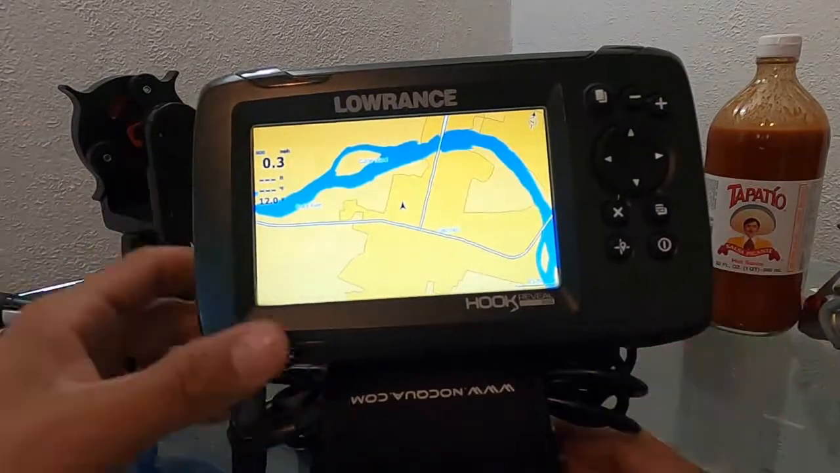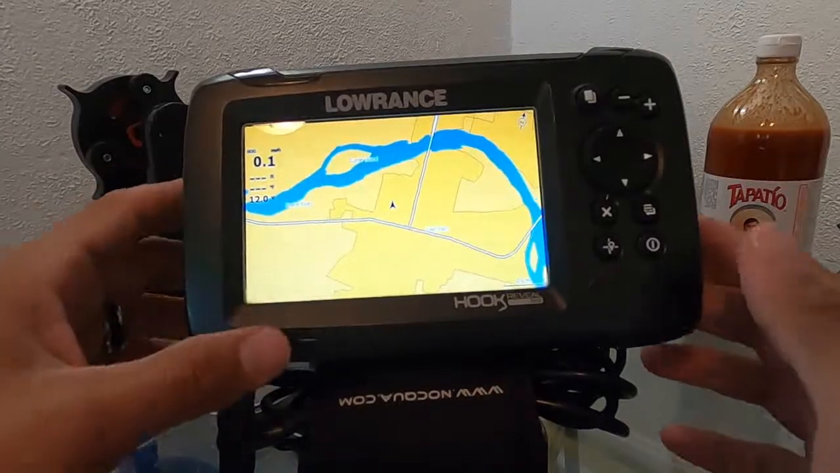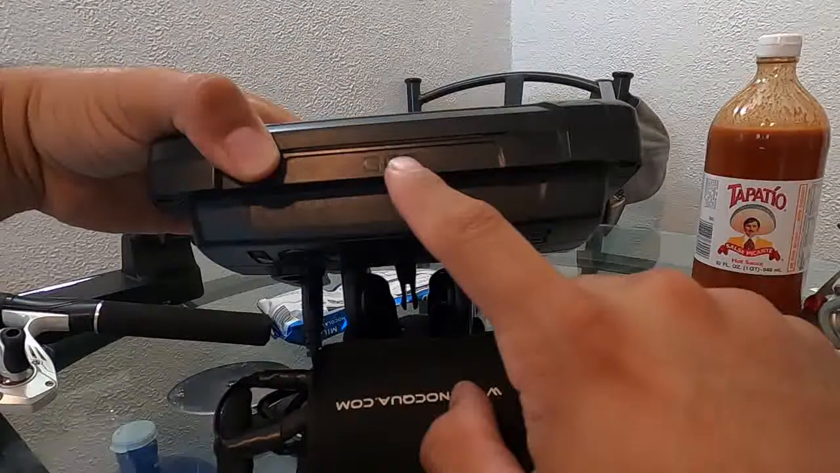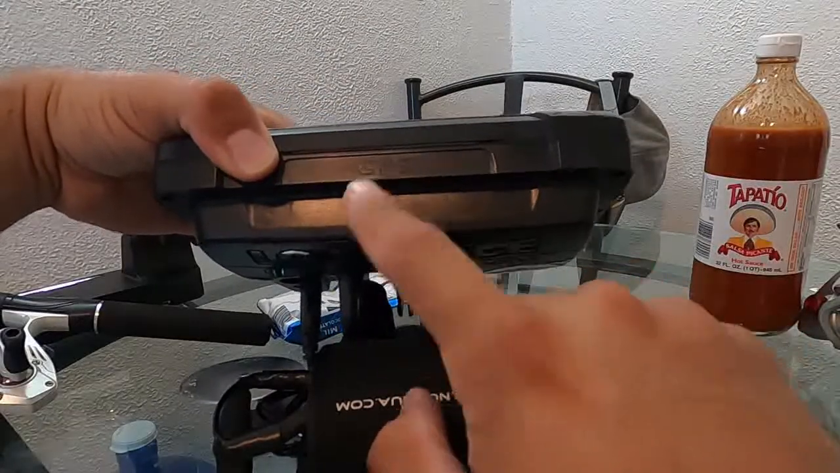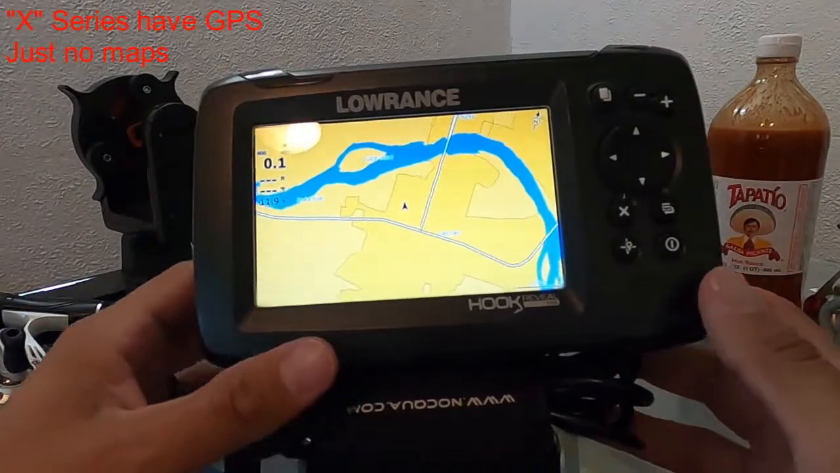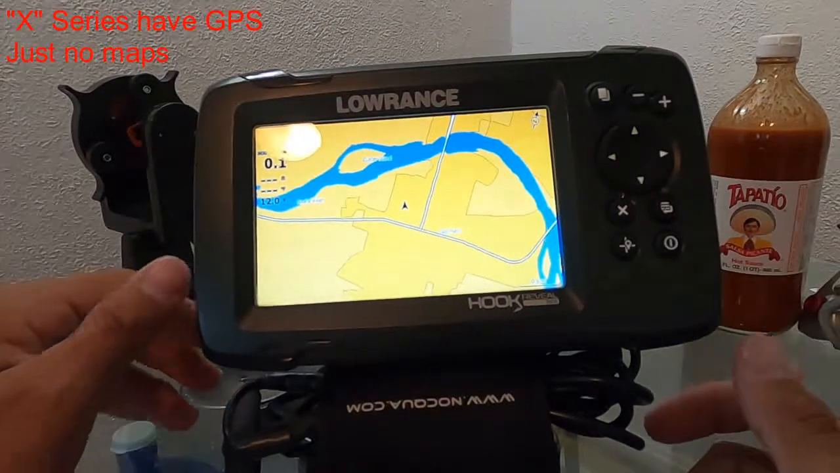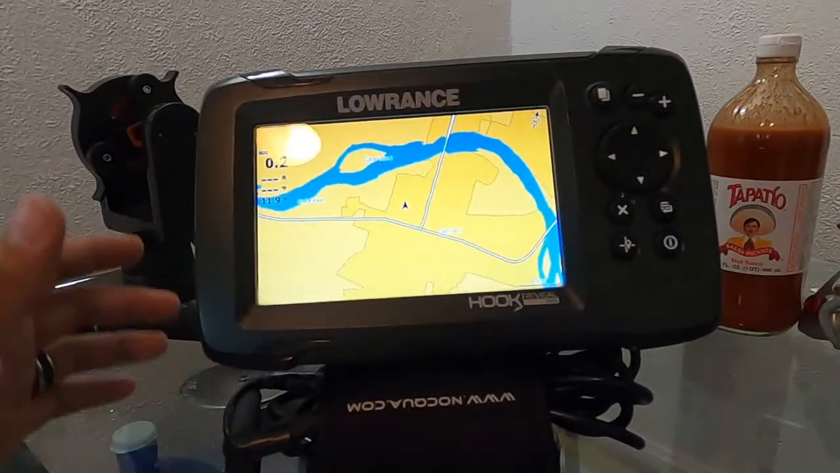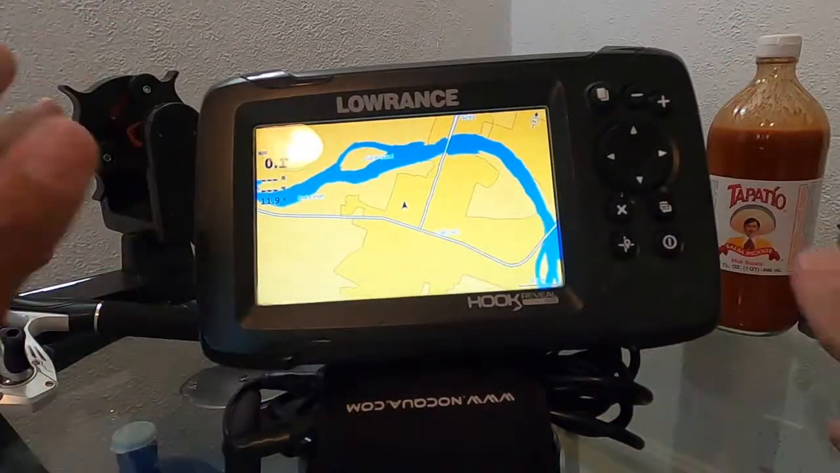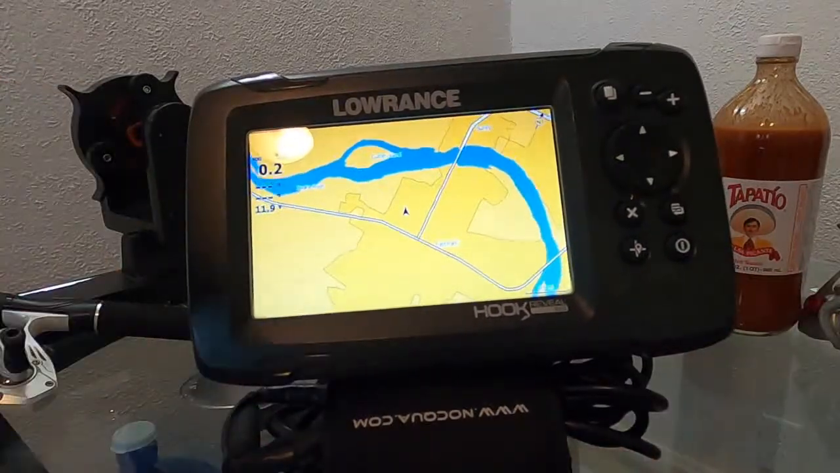Okay, really quick, I wanted to touch on the maps. This one is a GPS unit. Not only does it say it right here, not sure if you can see it, but it says GPS right there. But it is not a Hook X series, because there are some Hook X series. This one here is a Hook Reveal. There's Hook X reveals as well, but just the X version, what that means is that there's no maps whatsoever. No maps.